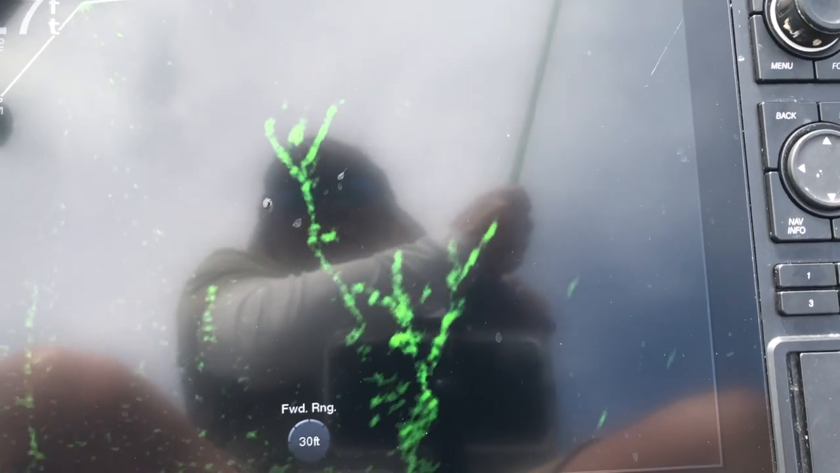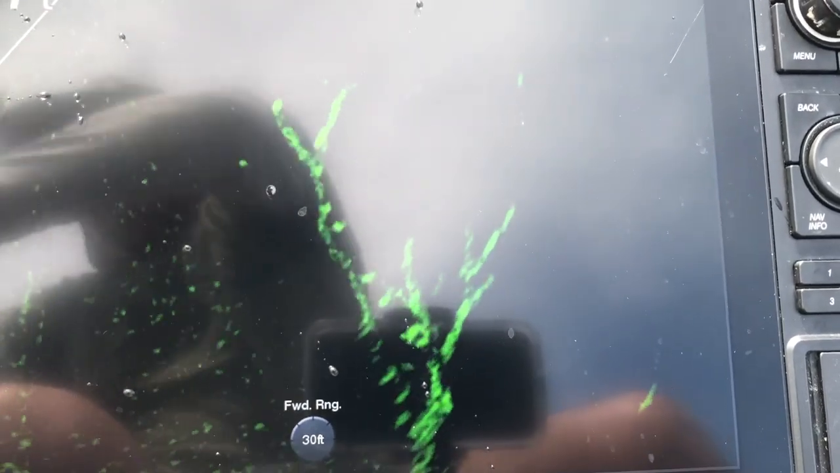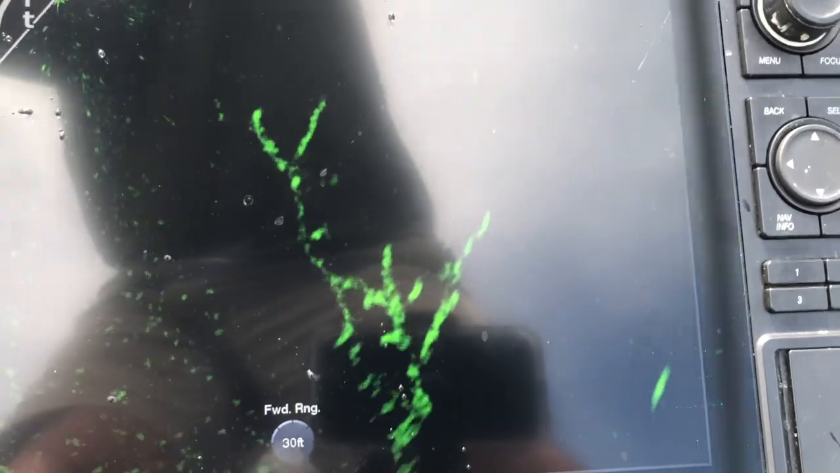There we go. That's another nice one. Nice little white crappie.